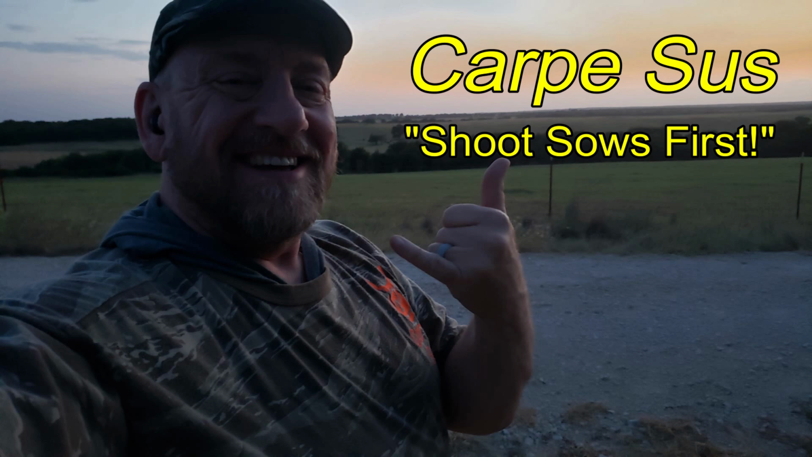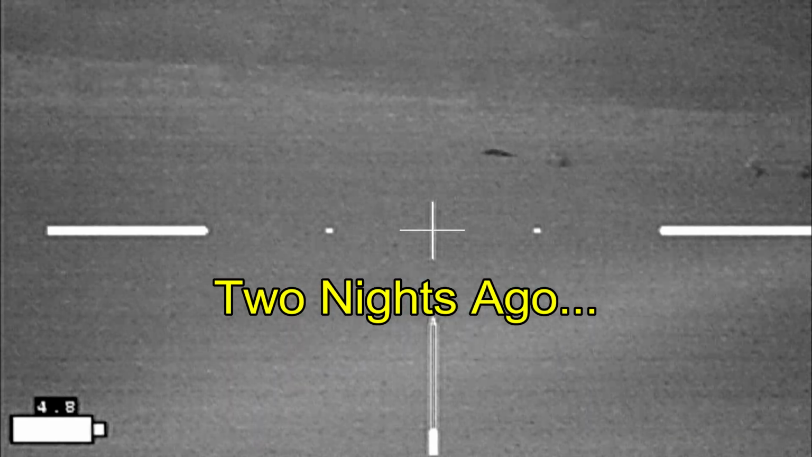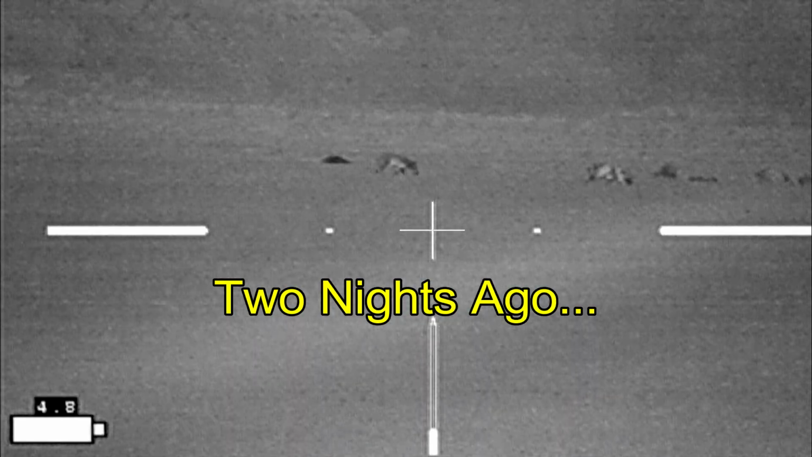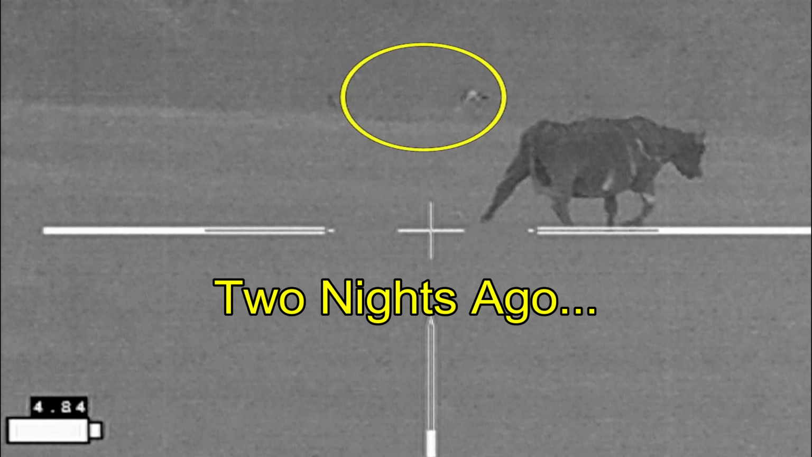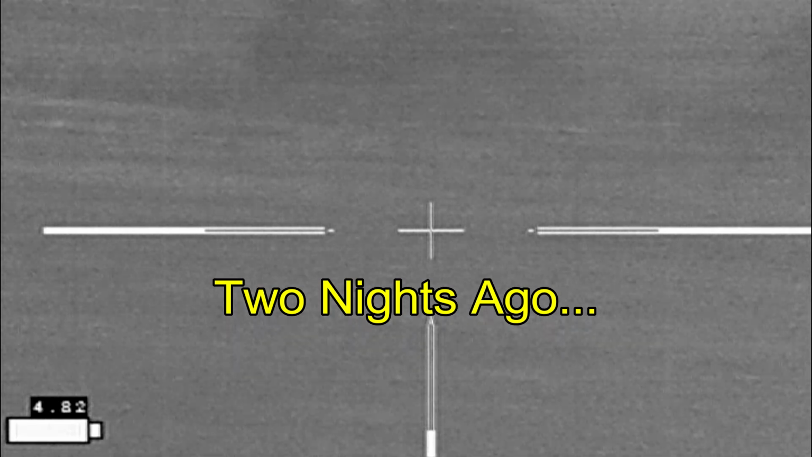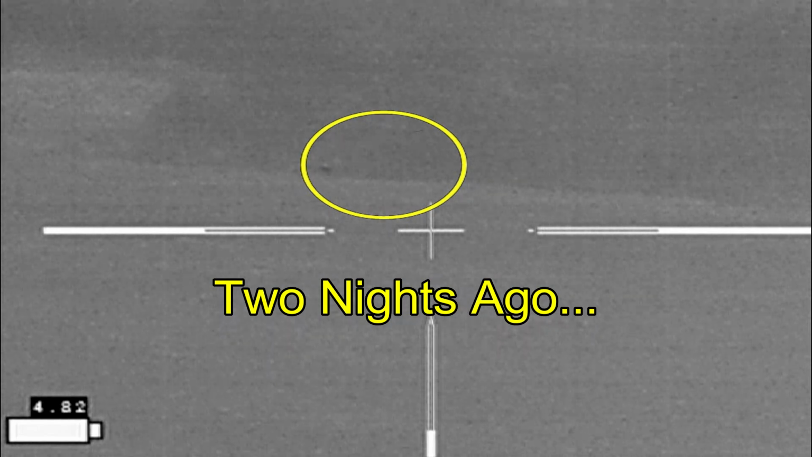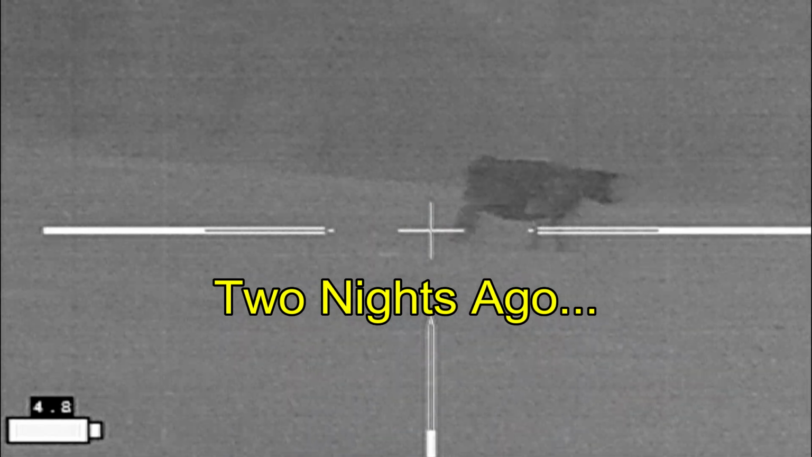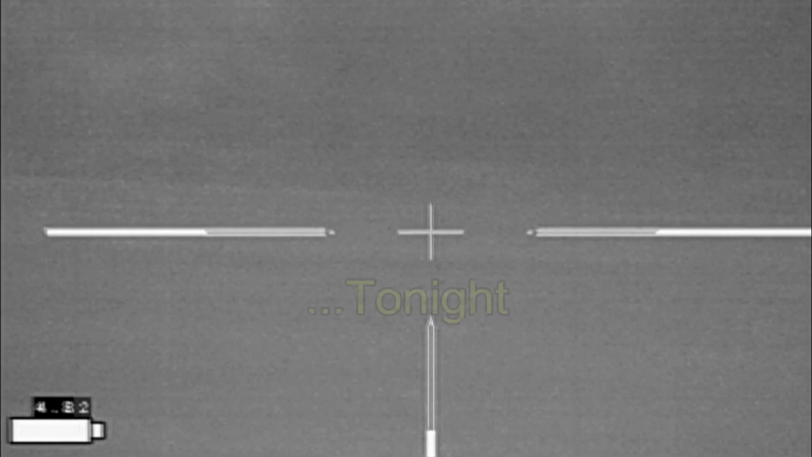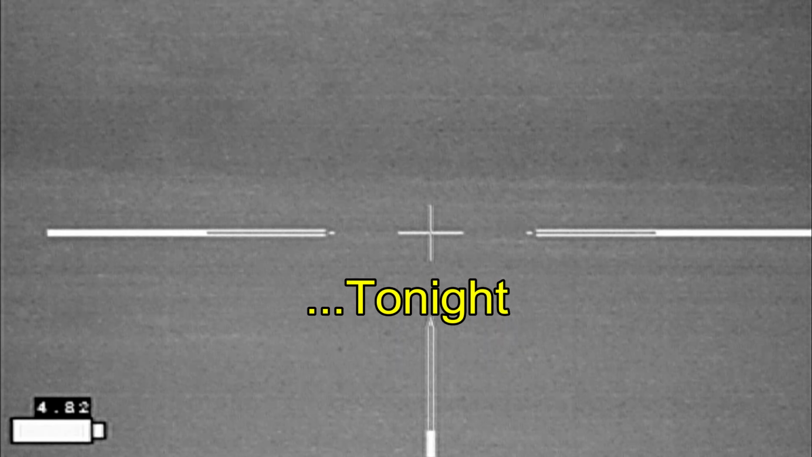I'm standing at the front of a property where 2 nights prior, hogs were chased into this tree line by a cow and headed off down the creek. And here's a video from 2 nights ago. I'm standing in about the same spot to get this video. I came through the gate, and that cow had literally trotted through the middle of the hogs, and they ran down into the tree line. And there you can see them down in the low area, and I never caught up with them. Well, tonight they've already crossed the open area, and they're already down into the tree line.